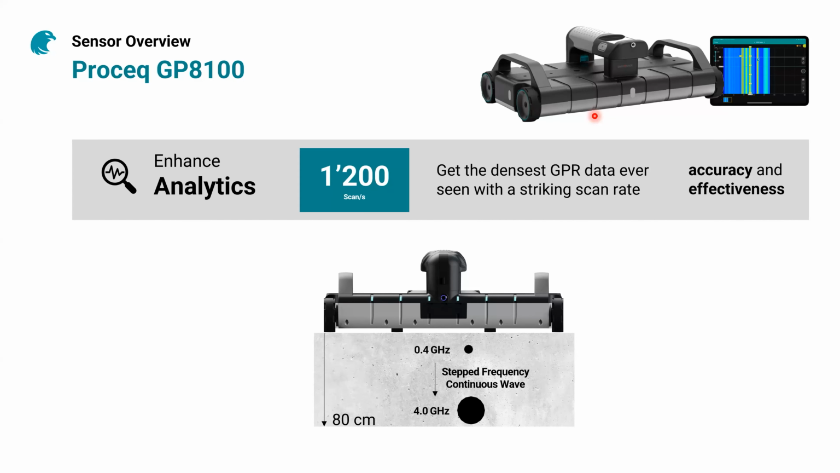So you can scan very big areas, very large areas, and still get a very high resolution. So with the GP8100, you get very dense ground penetrating radar data, even at a very high speed. And that's really, really nice. So the accuracy of your survey is very high, and the effectiveness of your time spent on the field is also very high.